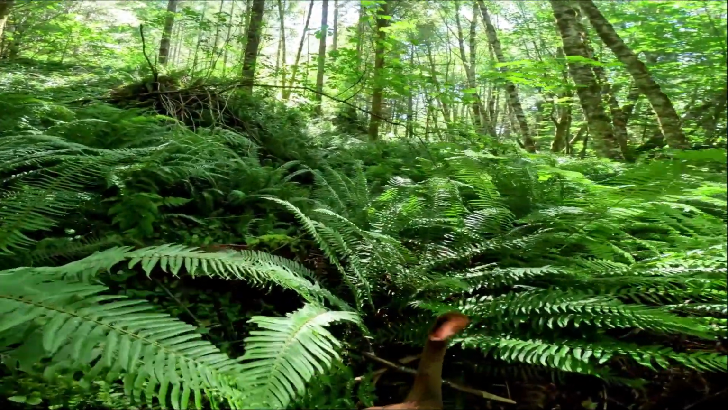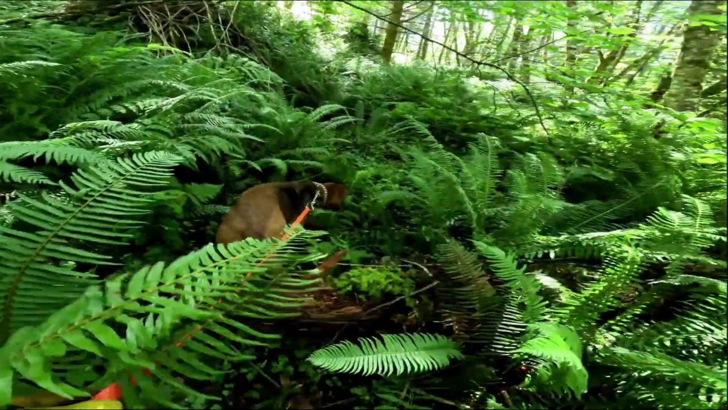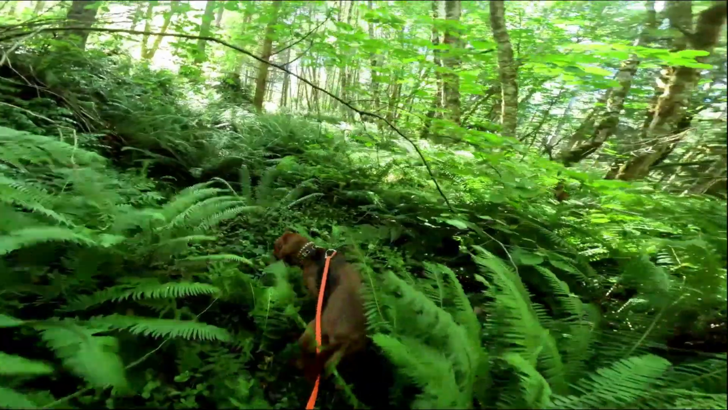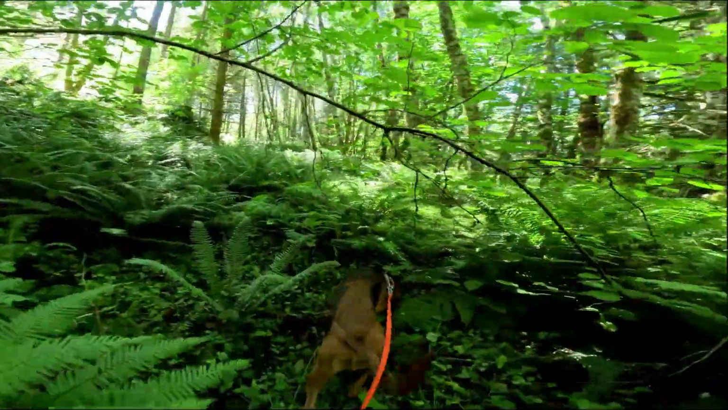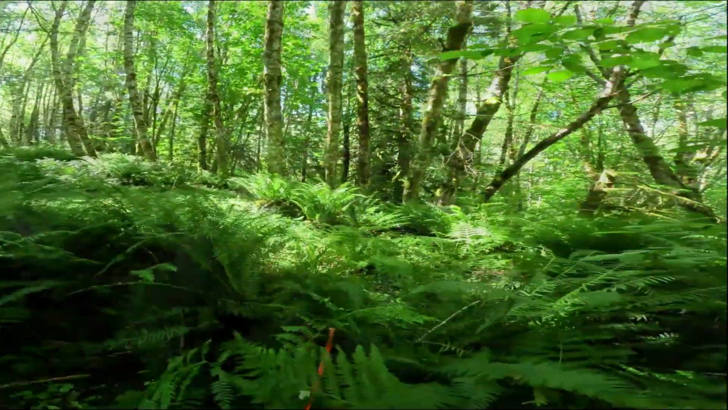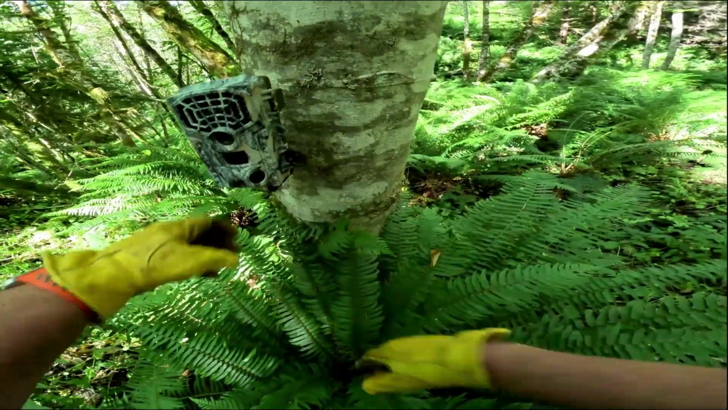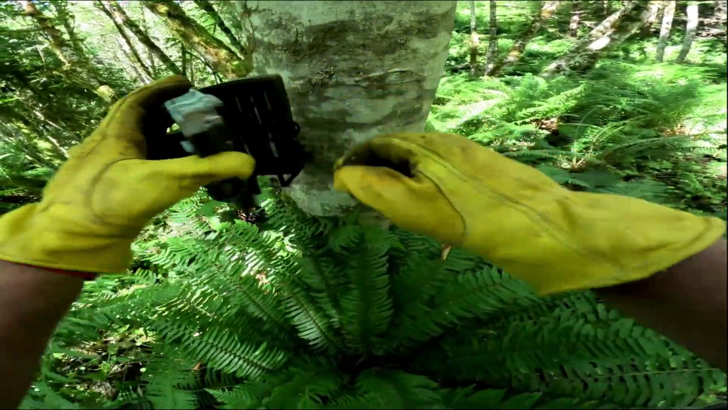Look how there's no moss on this log. This is where all the animals go, right along here, and up here a little bit is our first camera. See if it's all over it. Oh my goodness, spider webs everywhere.